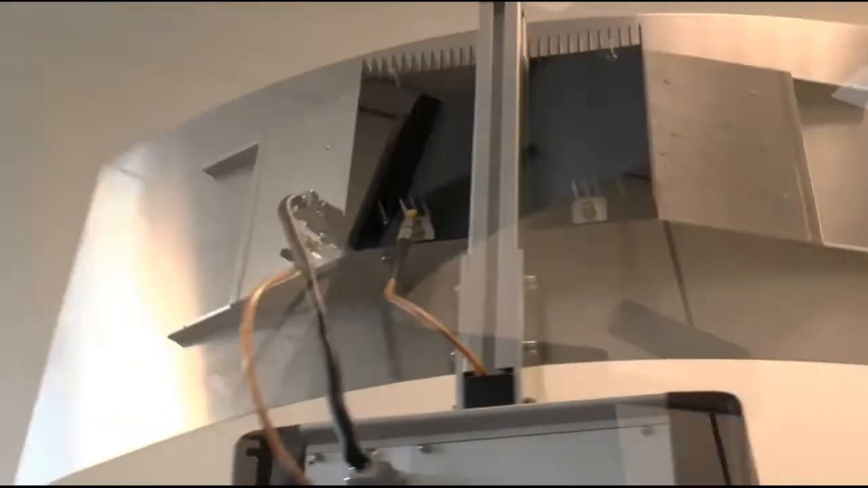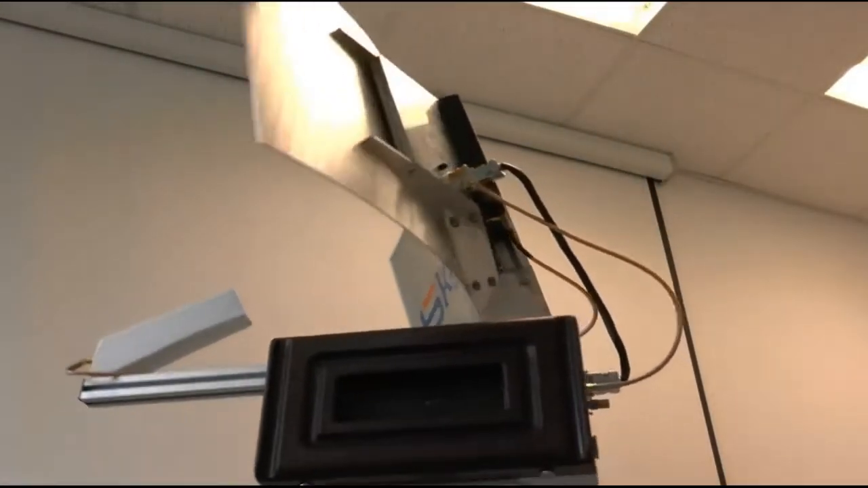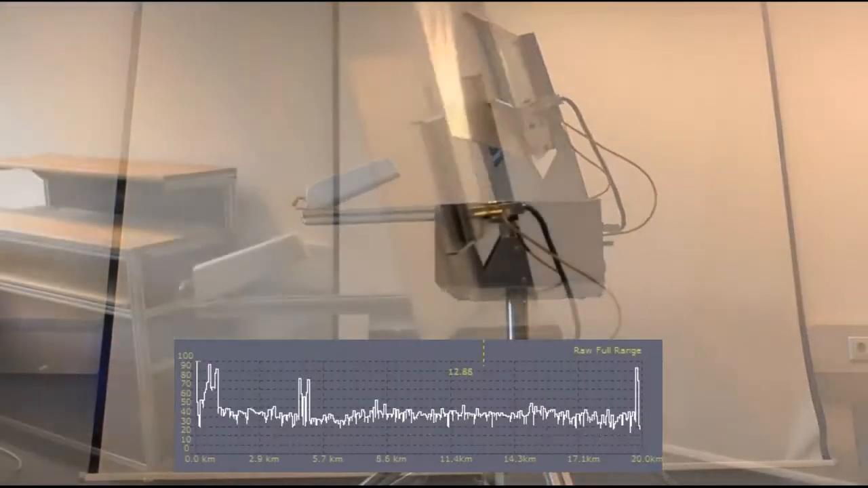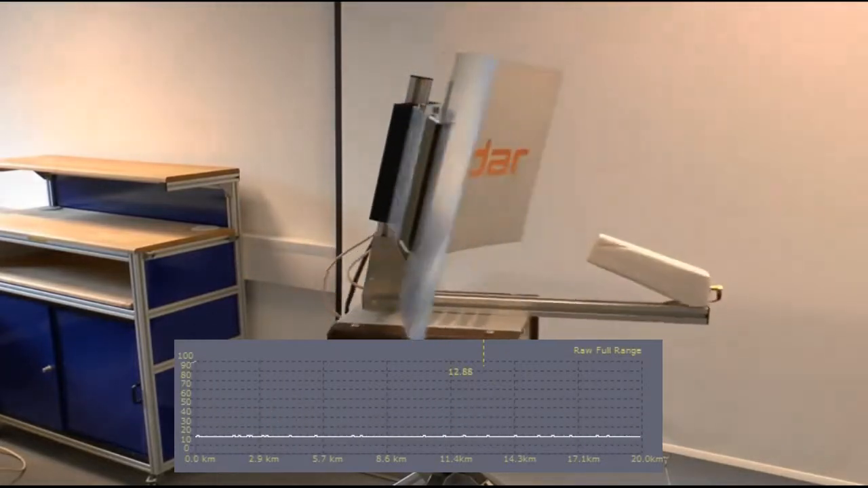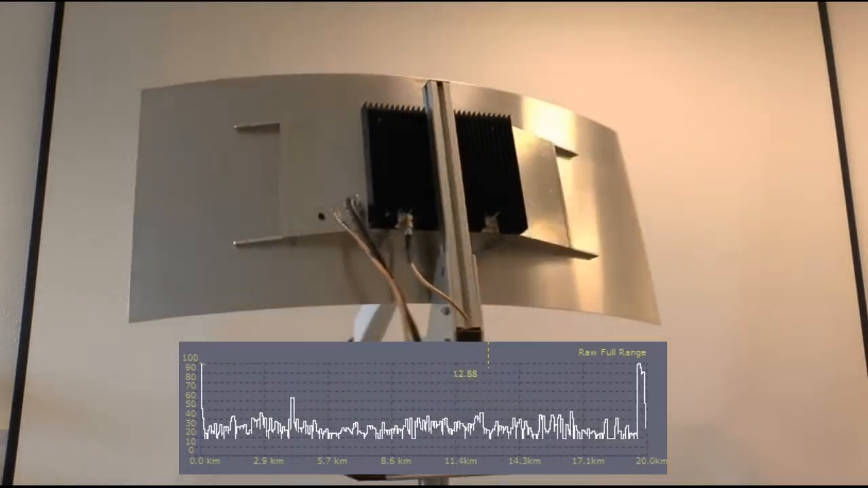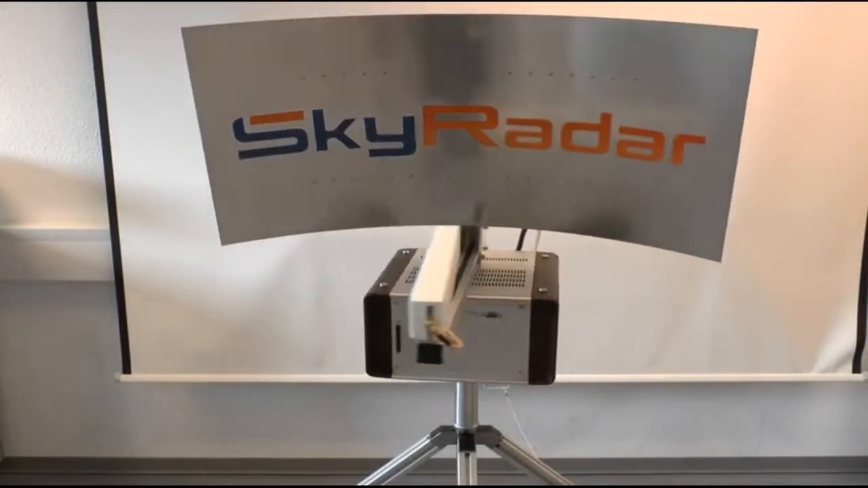SkyRadar drones does all that. Our FMCW radar system has a very high performance. It works with 16-bit data processing and it has a sampling rate of 250K per second. This produces highly resolved log files. These log files are the basis for the following analyses.